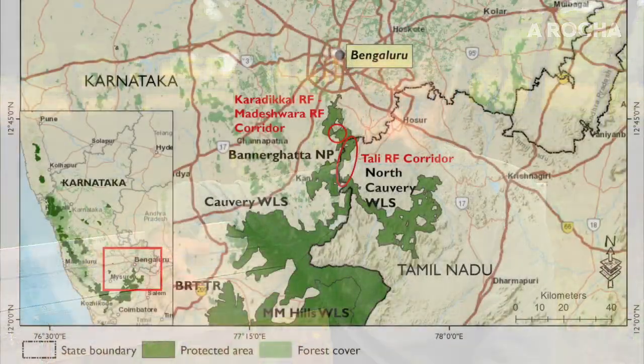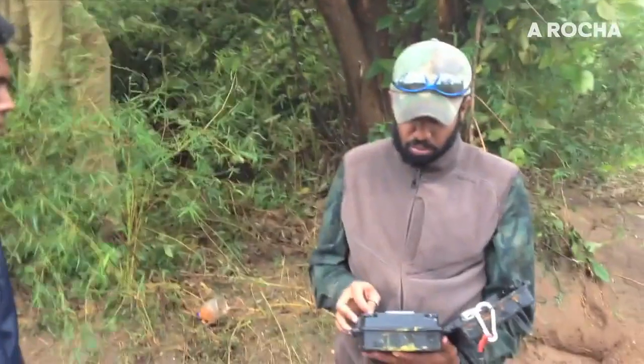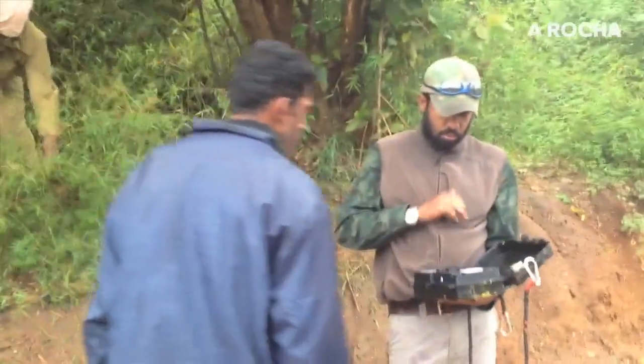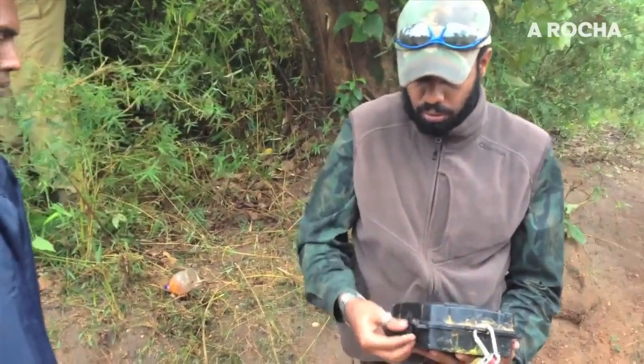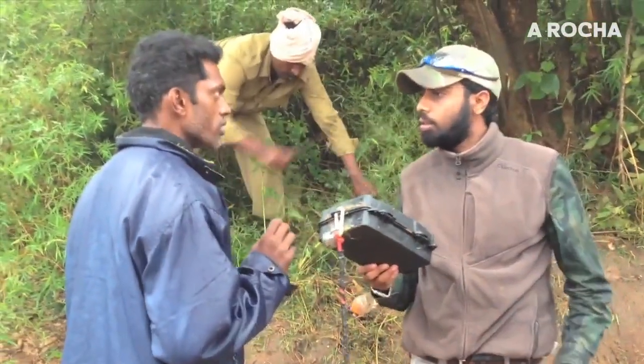Although Bannerghatta is situated in the northernmost tip of the Eastern Ghats in the state of Karnataka, it is also contiguous to the south with other tiger occupied areas. But never since archival history did we have any information of confirmed presence of tiger in this protected area. And in 2015, when we set up camera traps, it was largely to understand the ranging pattern of the tiger, its demography, and its habitat use within the protected area.